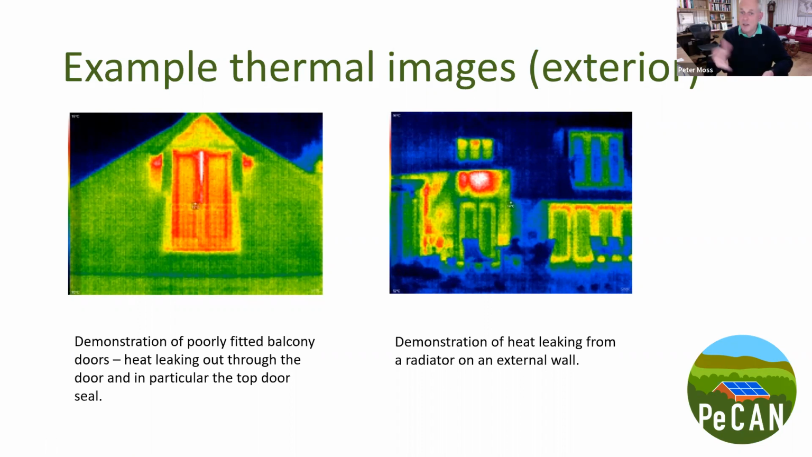Most of this house was actually fairly well insulated, but that particular wall had not been insulated, and you can see a huge amount of heat from the radiator going through the walls. What would you do about that? Obviously, you can insulate the wall. There are also cheaper measures, like simply putting a reflector plate behind the radiator.